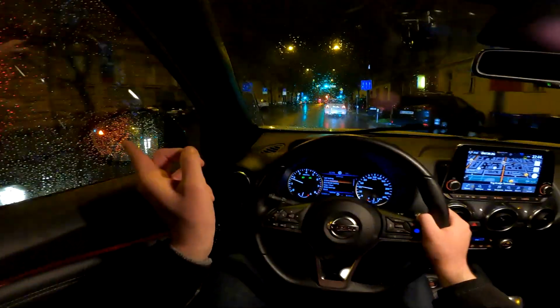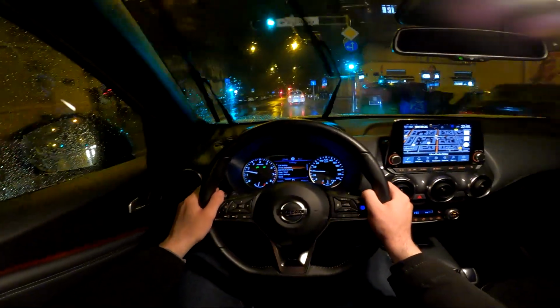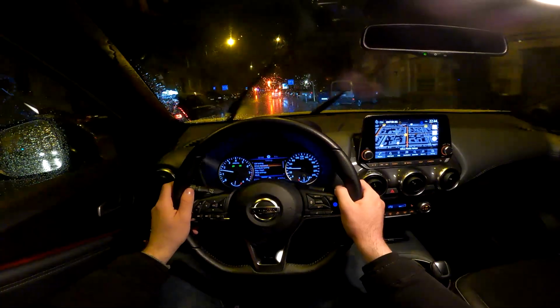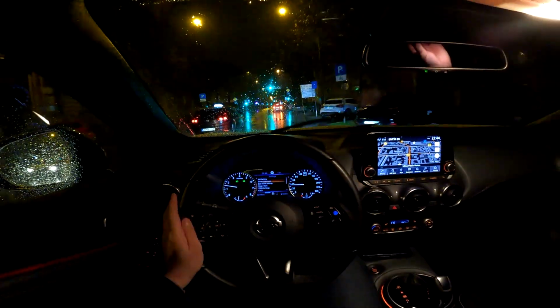Okay, so this flashes. This is now orange, and if I were to turn on the indicator, then it flashes, and also you have this beeping sound. The car is telling you that you have a car in your blind spot.